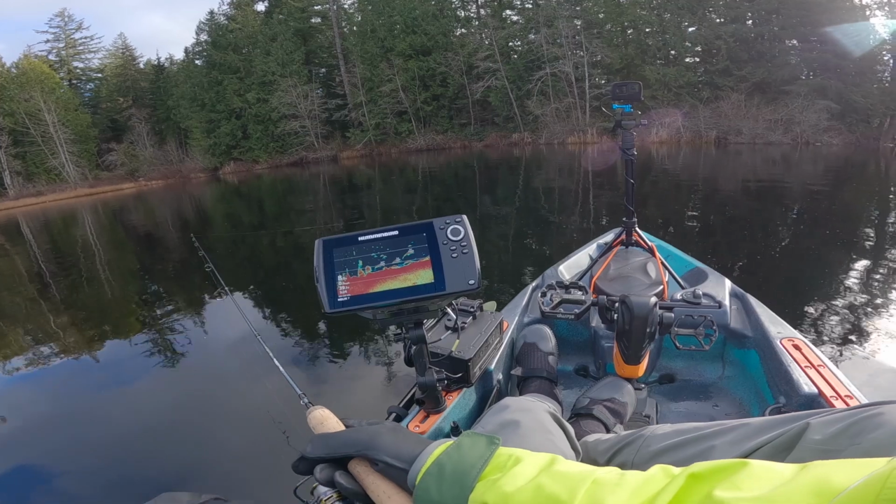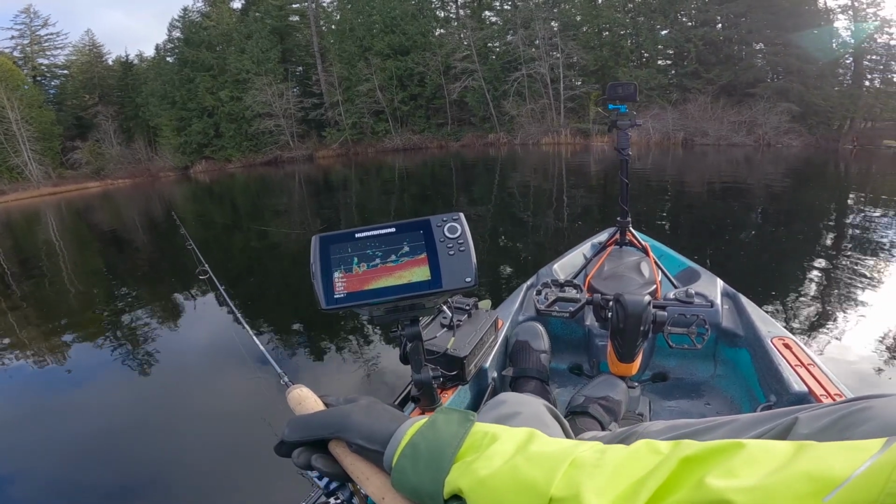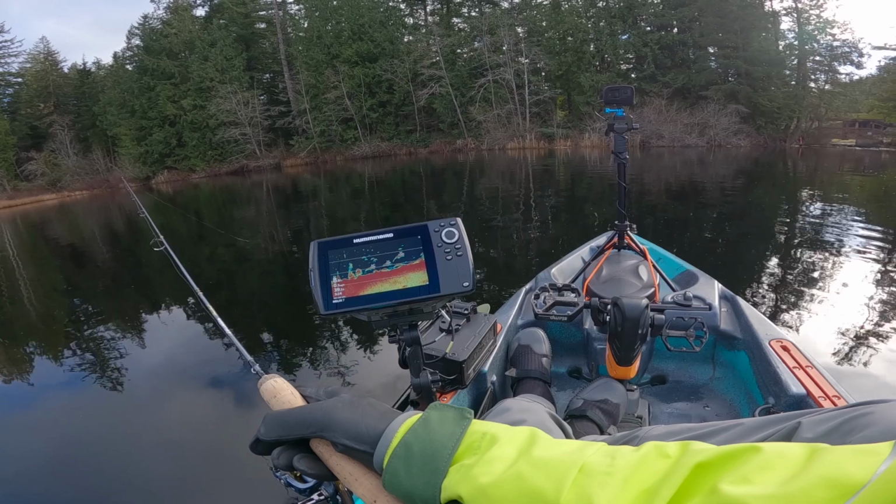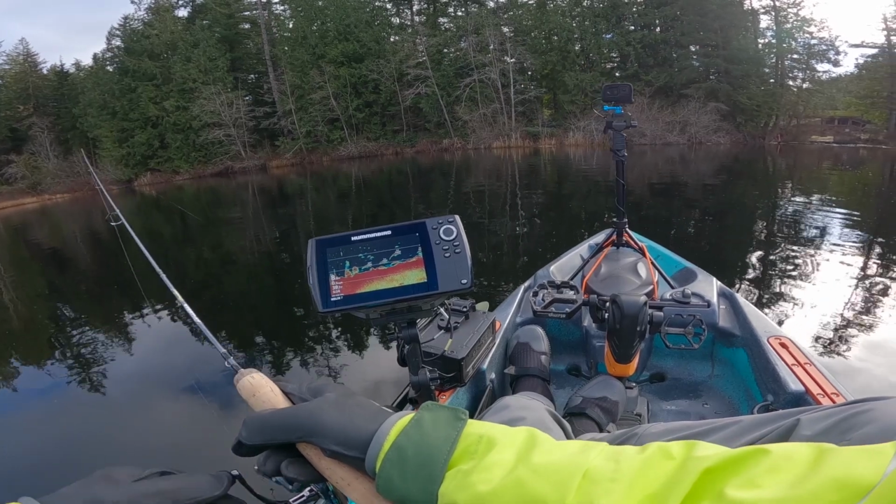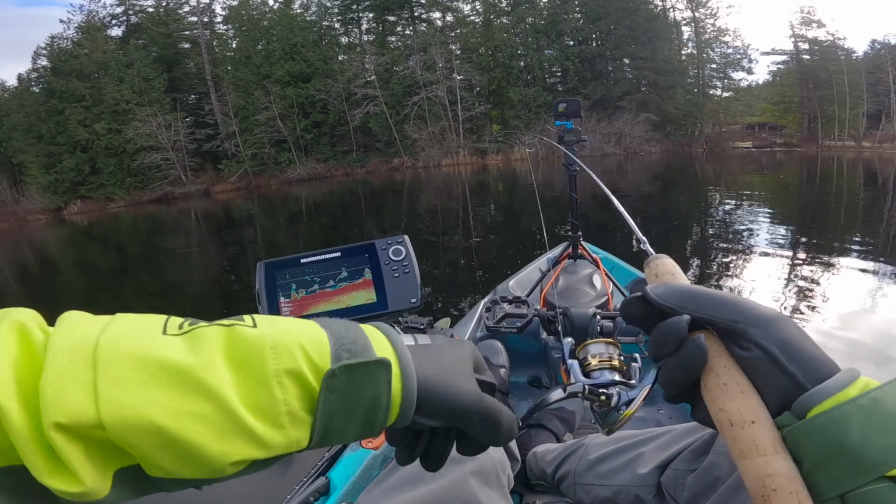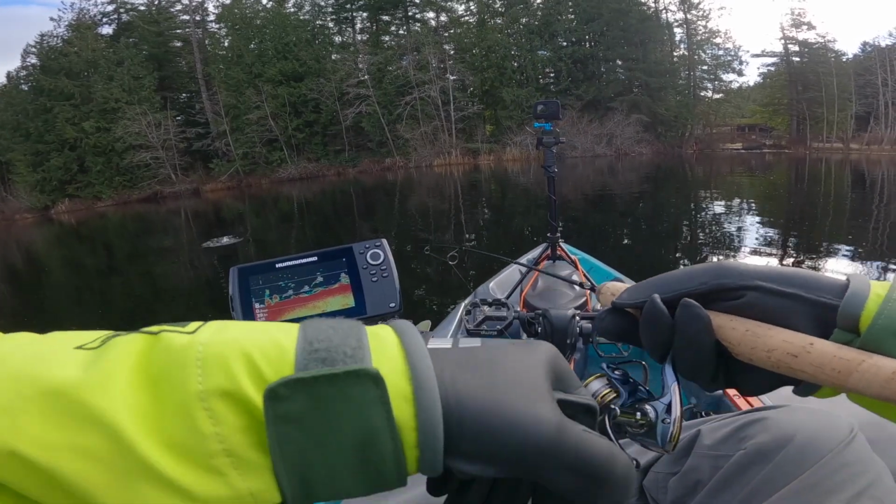Says they're over here still. Another trout.